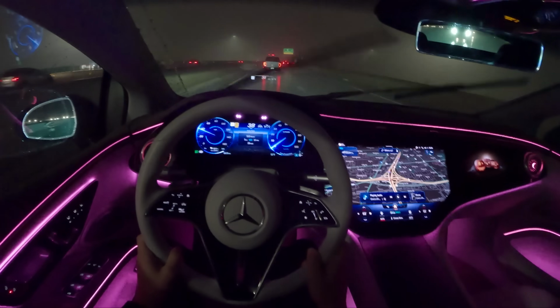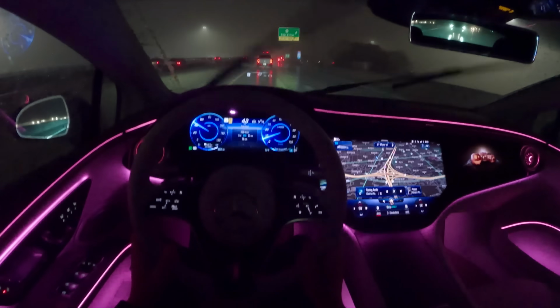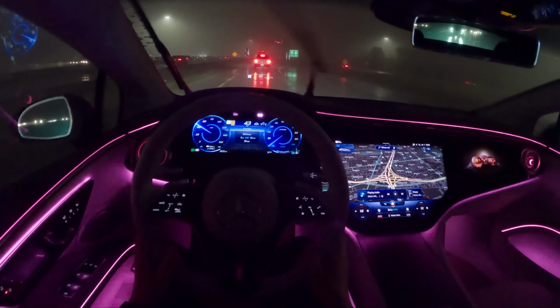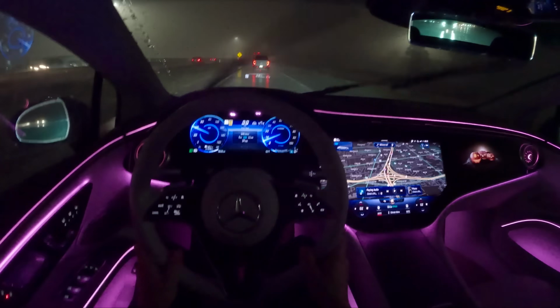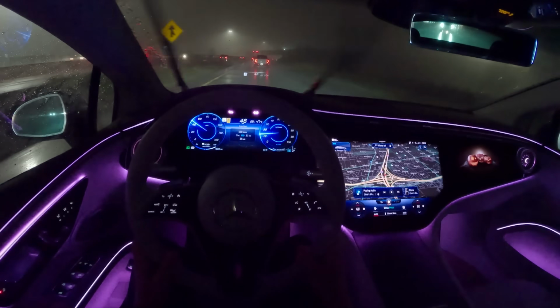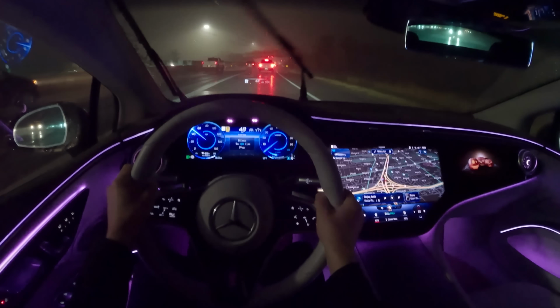One pedal driving isn't bad, but again, there really isn't enough regenerative braking to bring you down from every stop. I do find myself having to dip into that brake pedal occasionally, or actually pretty often, just to come down from speed, and when I do, it's just a weird sensation, and it makes me uneasy pressing this brake pedal, and I don't want to feel uneasy in my electric S-Class.